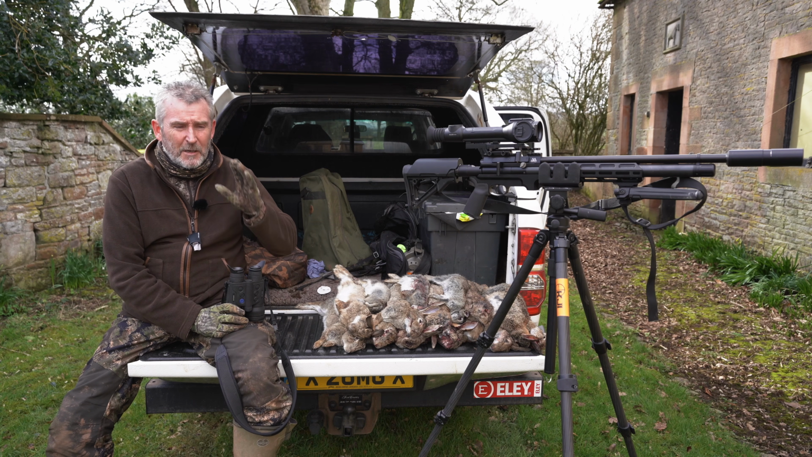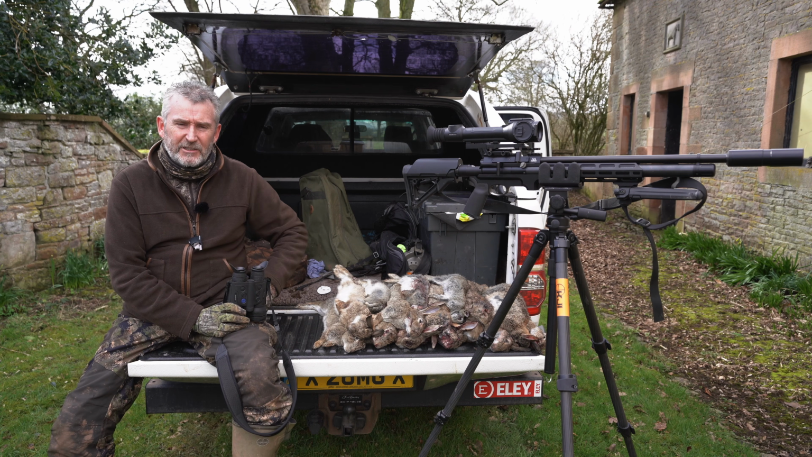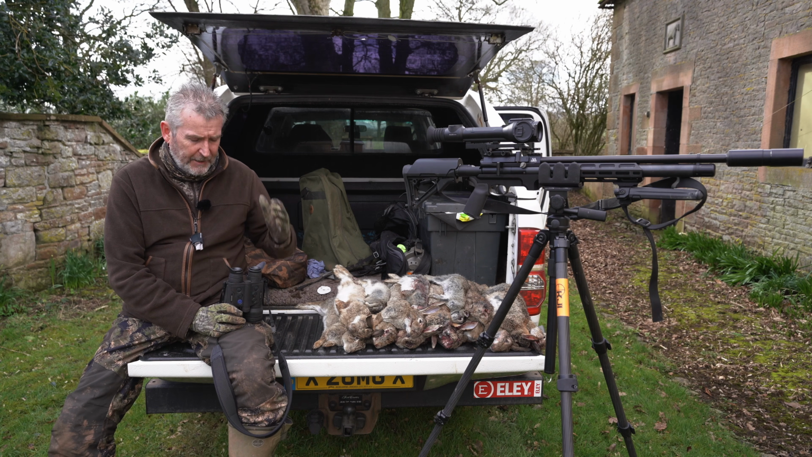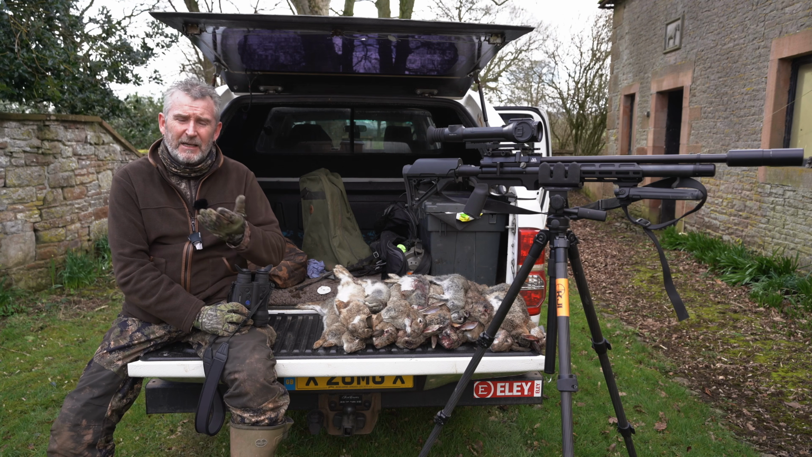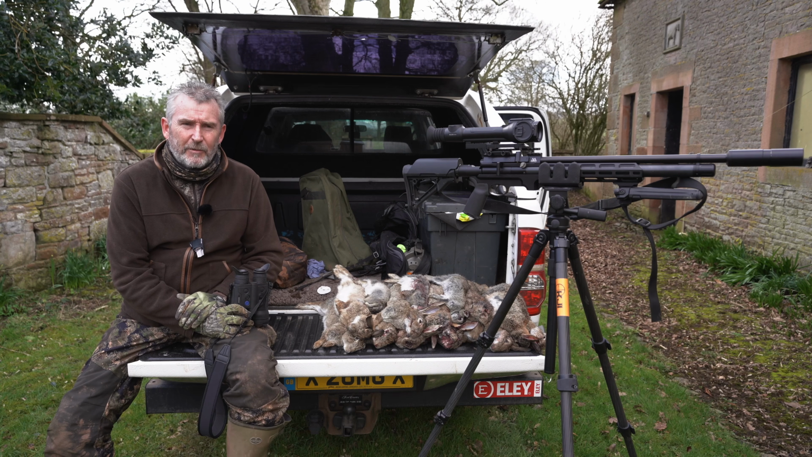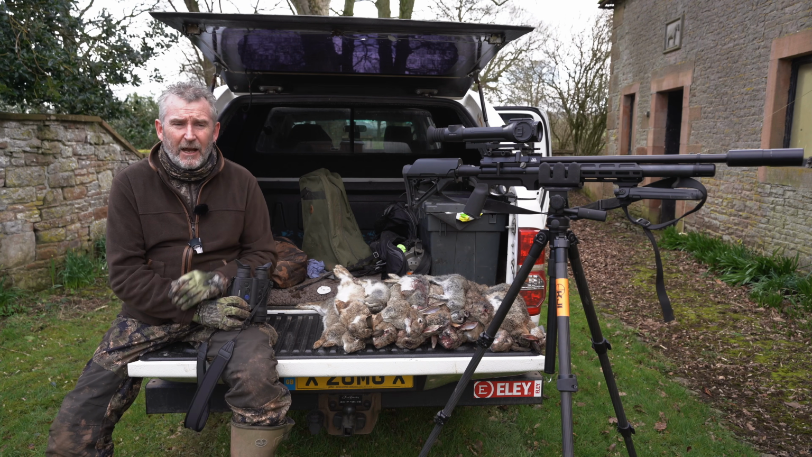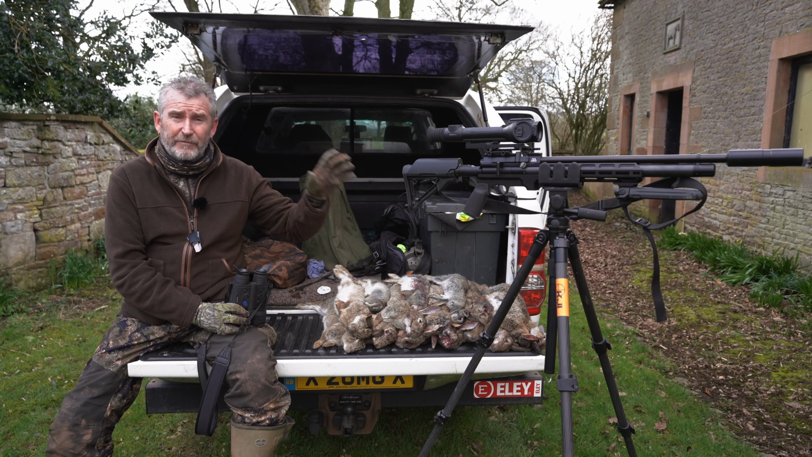So that's brilliant. But we actually did this in a different way. We got our heads together and decided we're going to give you feedback on how things work, rather than stand there with a camera and a tripod and wait for the rabbits to show. Using flash, it's just not going to work. So we thought we're going to give you an insight into exactly how the merger actually works. The cameraman was filming me while I was on the gun, filming my shots.